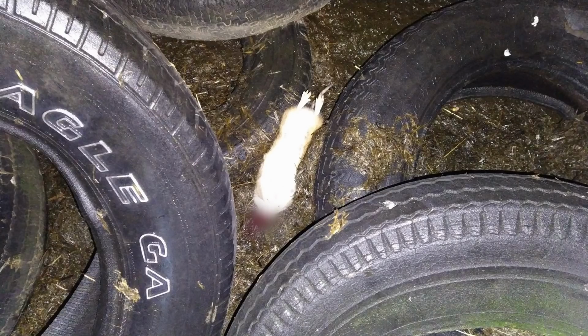Have a quick look around on the thermal. Nothing there. Nothing coming out. So I put the rifle down and I'll go and have a look. And sure enough, I'd hit him. Straight to his head, hit the tyre, ricocheted off. There was a hole straight through both sides of him. Is that more red paint there? There's a lot of red paint spilt around tonight, isn't there?